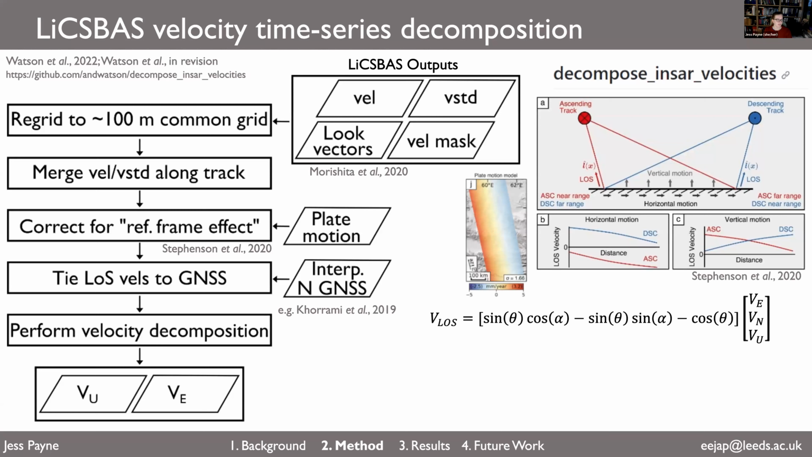So how does this work? First, we regrid all the time series data into a 100 meter common grid. We then merge the velocities and standard deviations along track in preparation for the next step. We then correct for something called the reference frame effect, or continental plate motion effect, which is sort of shown on the right in the diagram.